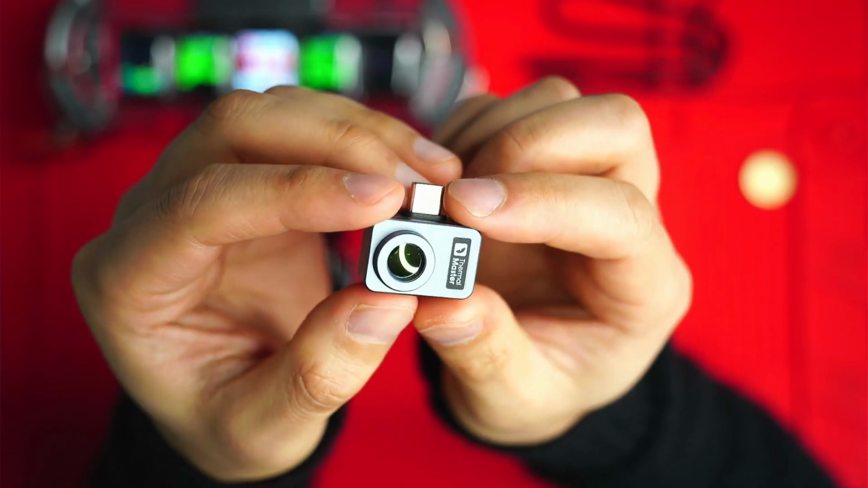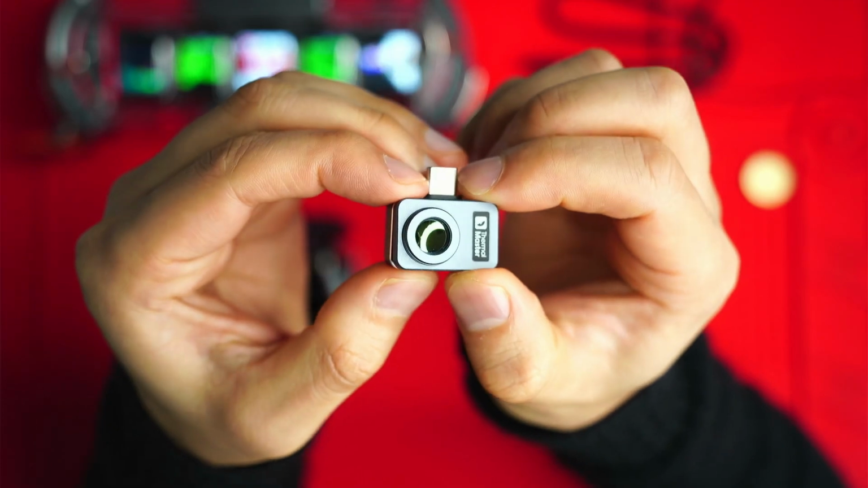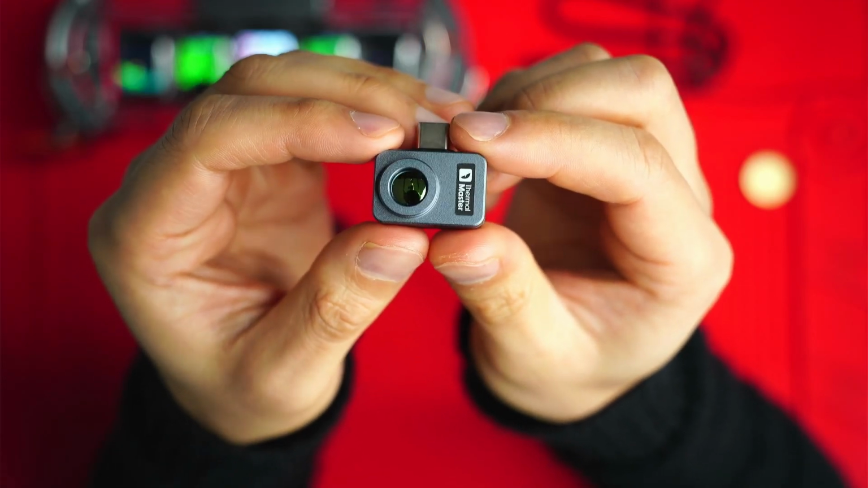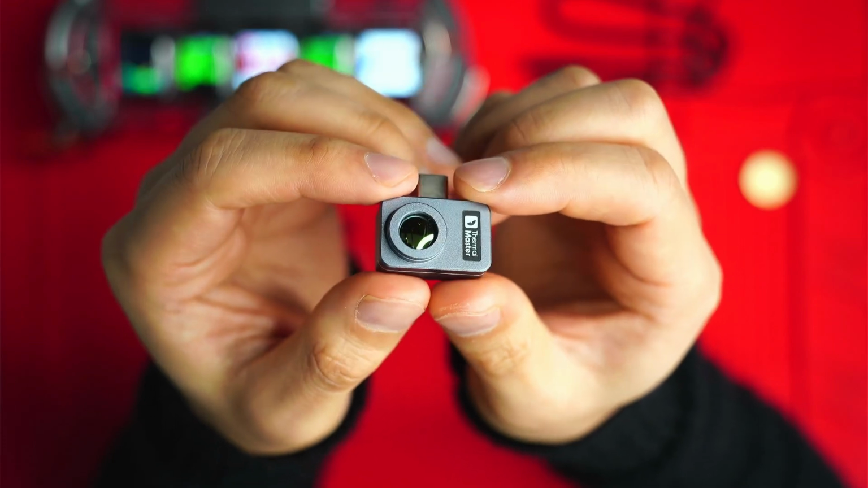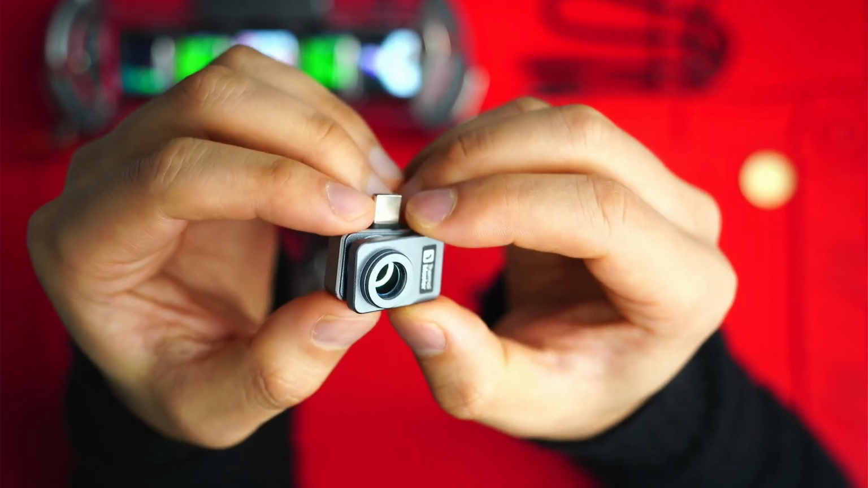So yeah, you need to figure out whether you want or need this feature or not. If you work on electronics, biological samples, fabrics, and you need to get really close to something to just see what you're looking at, this is going to be essential. But if not, it might just be a novelty and not really get used.